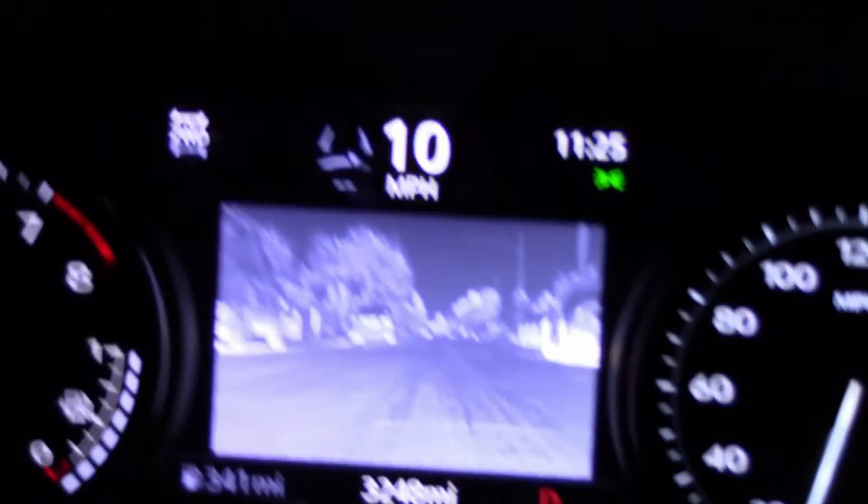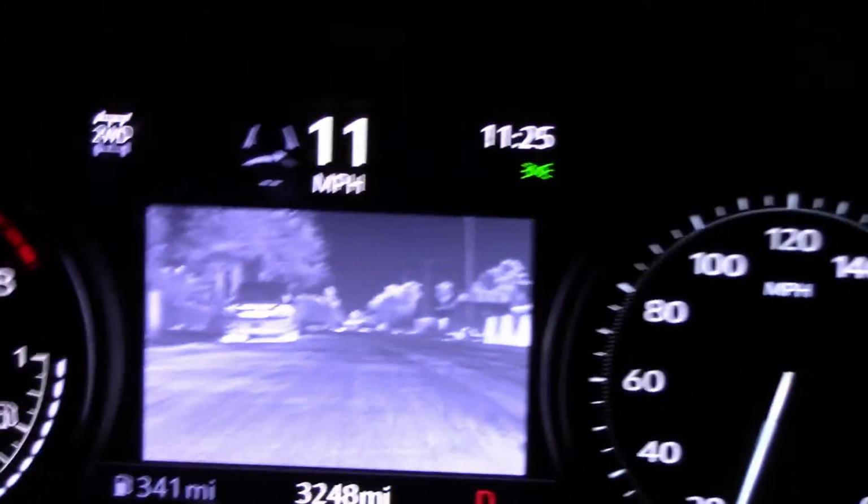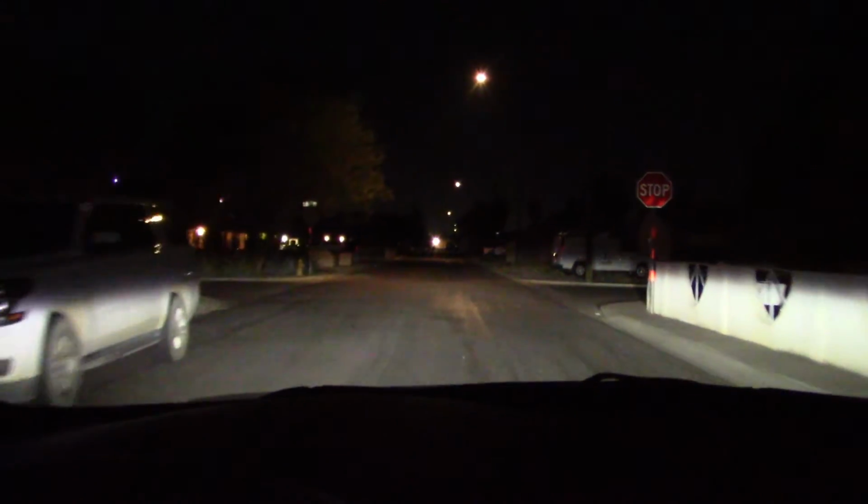The main complaint people would have with these is you have to take your eyes off the road to look at the screen, but not really, because you are looking at the road on the screen. I guess it depends on how you look at it. Now we have side marker lamps. You turn the steering wheel, everything on the left lights up. Turn the steering wheel to the right, does the same thing.